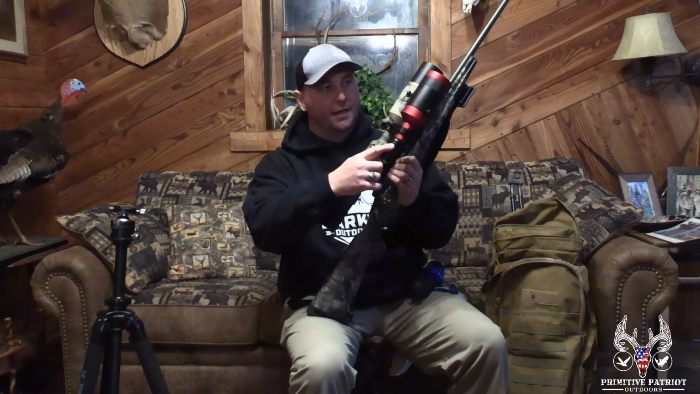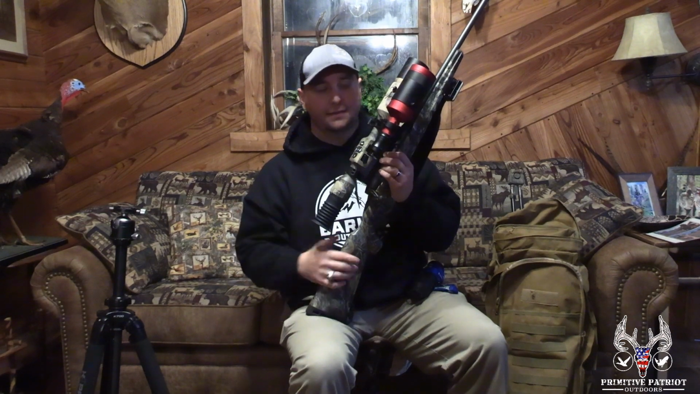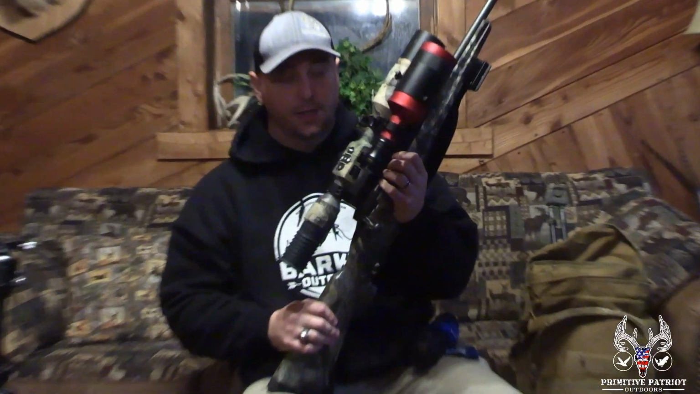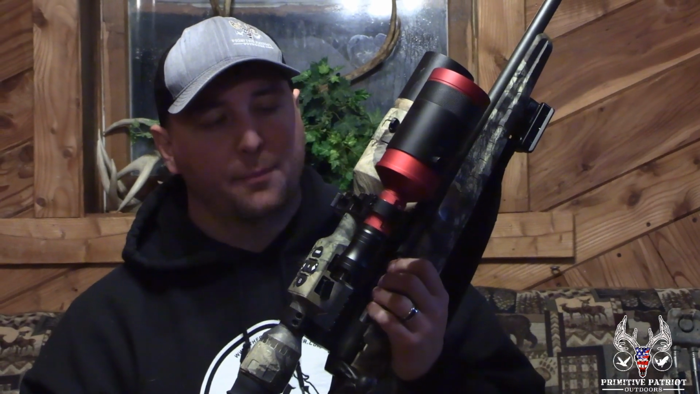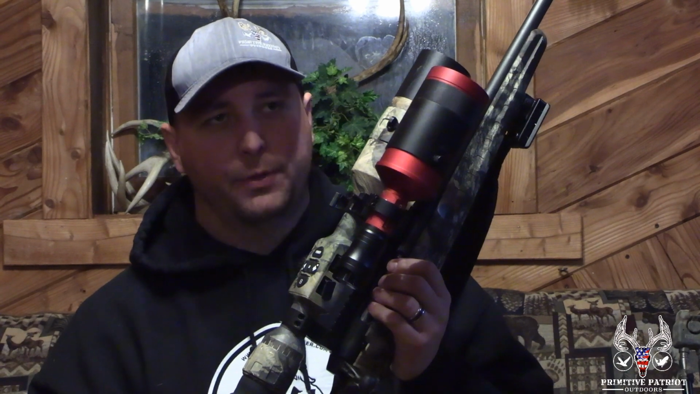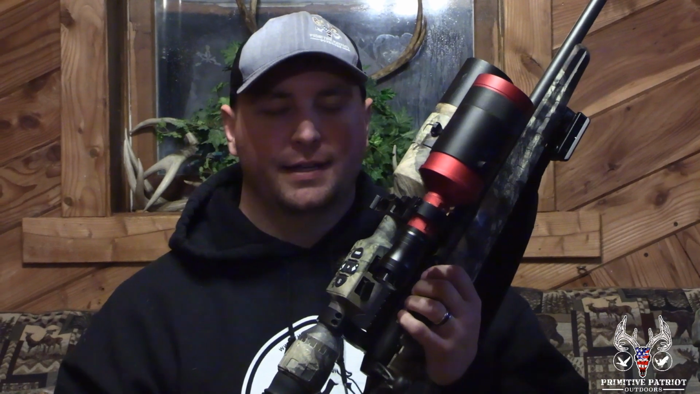The IR light that I have on here is a Sniper Hog Coyote Cannon. It is one of the best lights on the market for night vision shooting, night vision hunting. I would say the range where I can pick up eyes is pretty close to 1,000 yards. Within 300, I'm able to identify whether or not it's a coyote or a fox. A lot of times that comes with experience too, watching how that animal moves. A fox is going to be more bounding, whereas a coyote kind of trots and weaves.